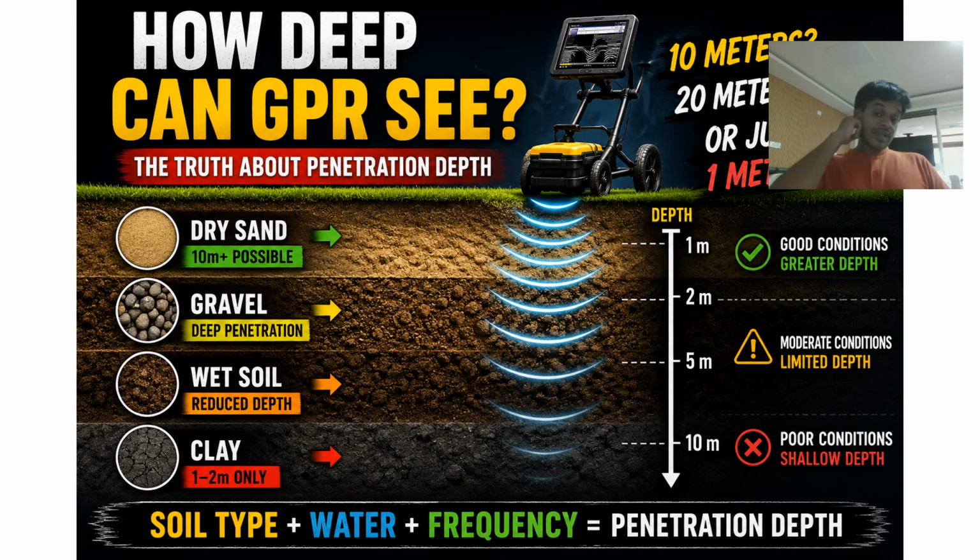And the third thing is the frequency. This is one of the most important concepts in a GPR, because higher frequency antennas provide better detail, but they cannot penetrate very deep. And lower frequency antennas provide deeper penetration, but the image becomes less detailed. Think of a camera. You can zoom in and zoom out. When you zoom out, you see a larger area, and when you zoom in, you see more details. So getting both at the same time is difficult.